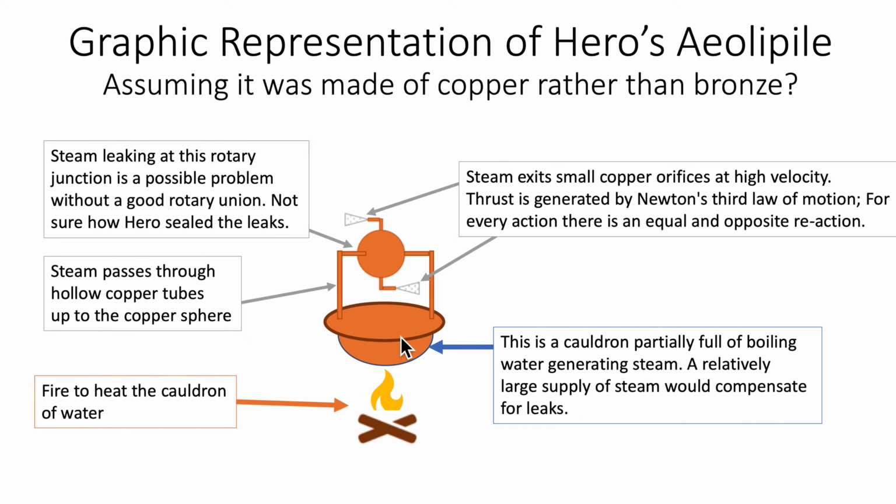Now this cauldron would be partially full of boiling water generating a lot of steam. A large amount of steam would help compensate for the leaks that you might get at this junction here. This is a possible problem. They wouldn't have had good high quality rotary unions back then, so I'm not quite sure how they did that, but with enough steam you could afford a little bit of leaking. But basically what happens is steam exits small copper orifices here and here, causing it to rotate.